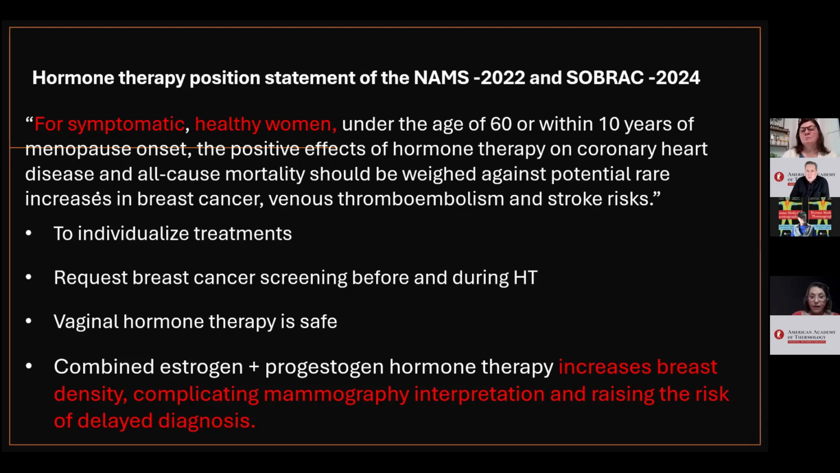Screen for breast cancer before and during HT with annual mammography starting at age 40. In dense breasts, add ultrasound and MRI.